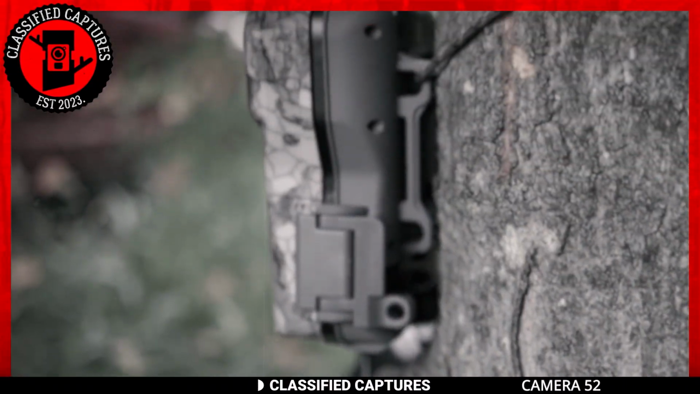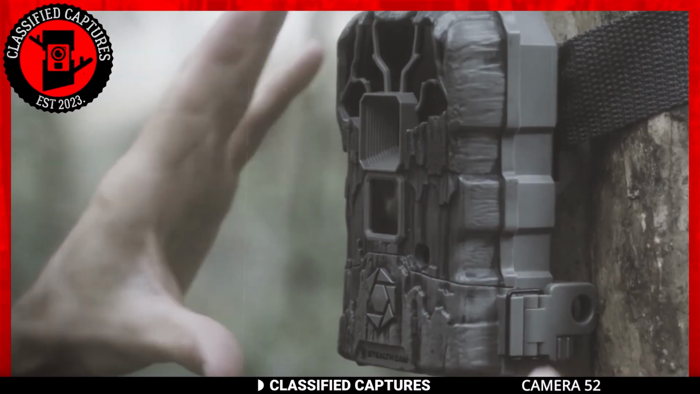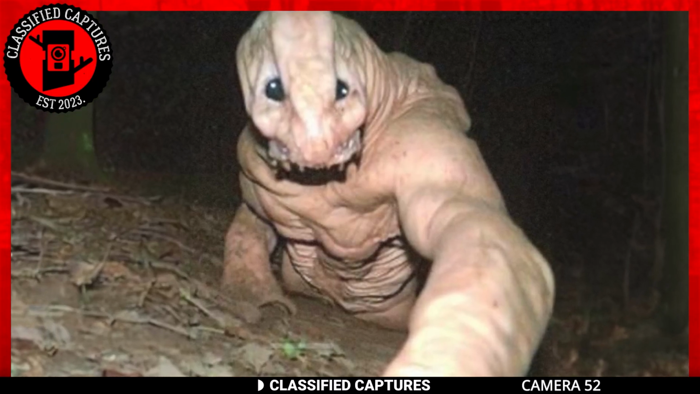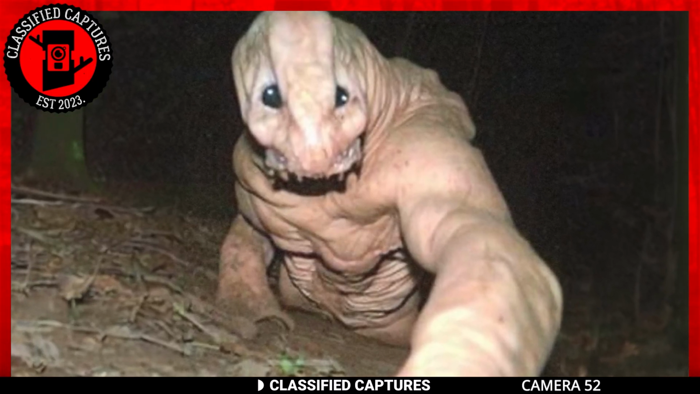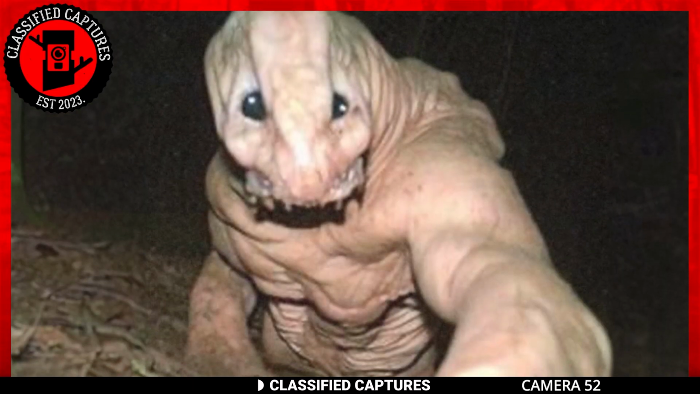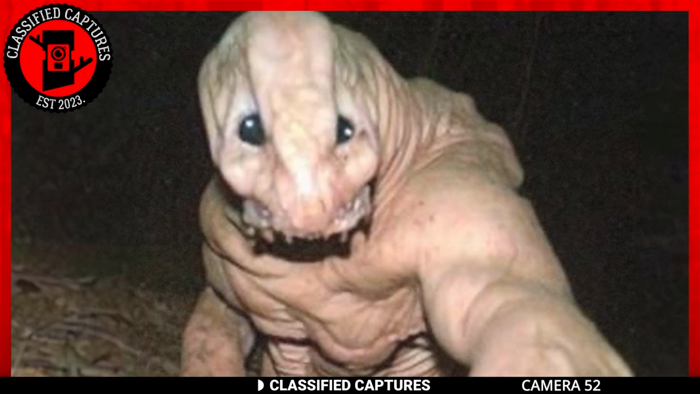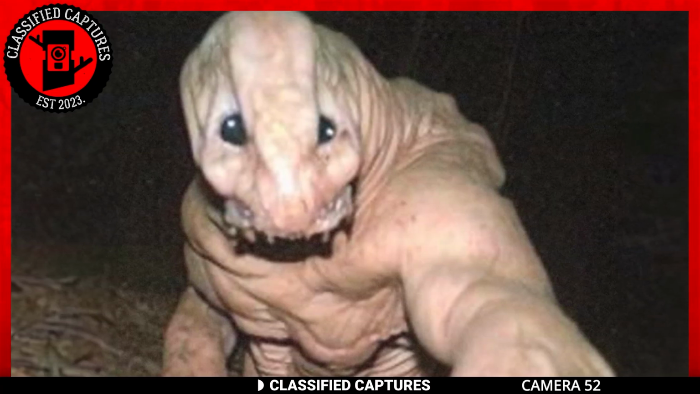We kick off today's episode with a trail cam capture that is mysterious and unusual. Feast your eyes on these snapshots that were all captured thanks to a trusty motion detection trail cam. Behold this bizarre entity, a recurring character in all three frames.